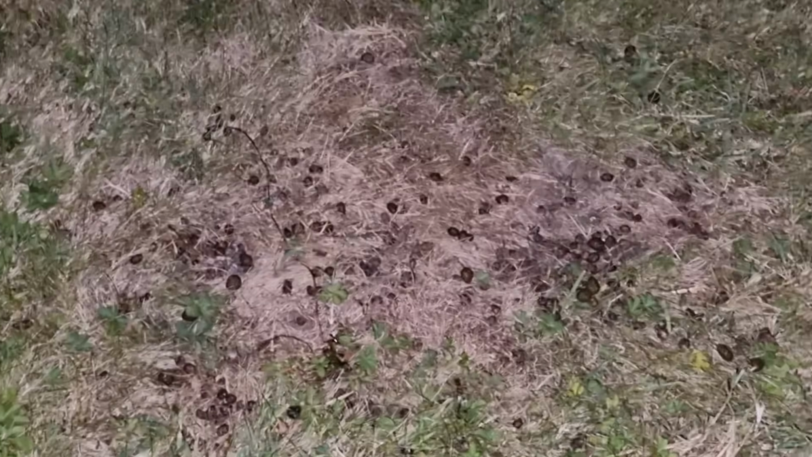So let's get these two and carry on. As you can see, plenty of action around here, and when I've been using a spotter I've seen a good load of rabbits, so I'm really hoping tonight to hit double figures. But yeah, let's crack on and see where we get on.